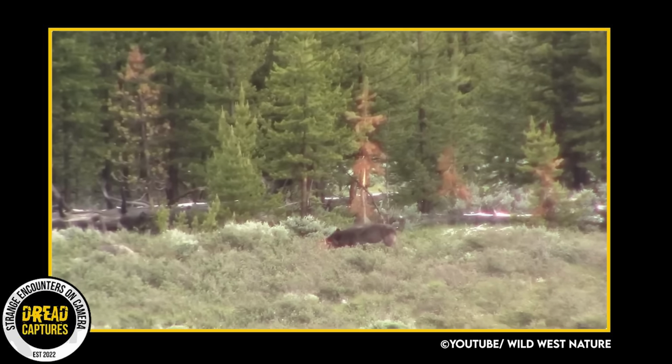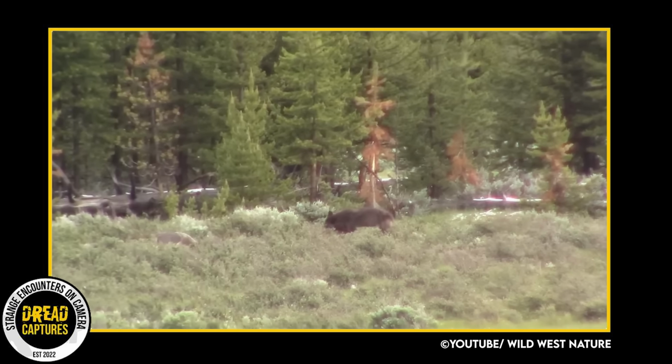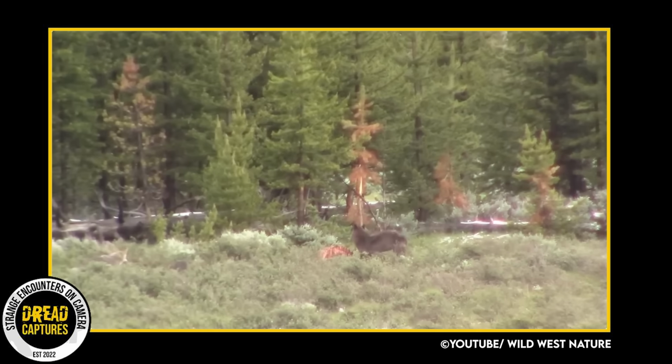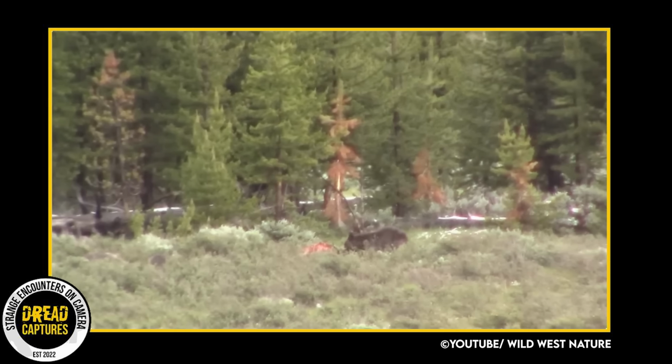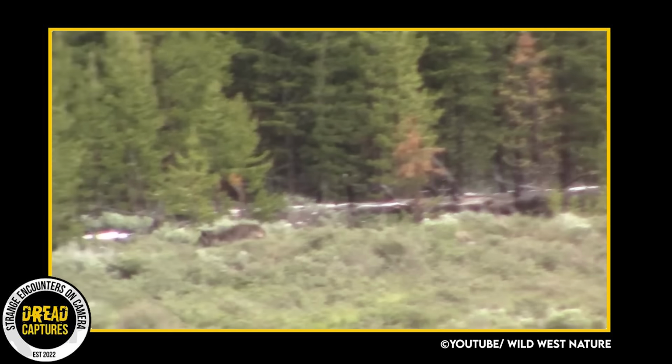What follows is a tense standoff. The coyotes are smaller but have the advantage of numbers. The wolf is larger, stronger, but he's also alone. The coyotes finally make their move, darting in to snatch a bite. But the wolf stands his ground, fending off their advances. He even chases them away.